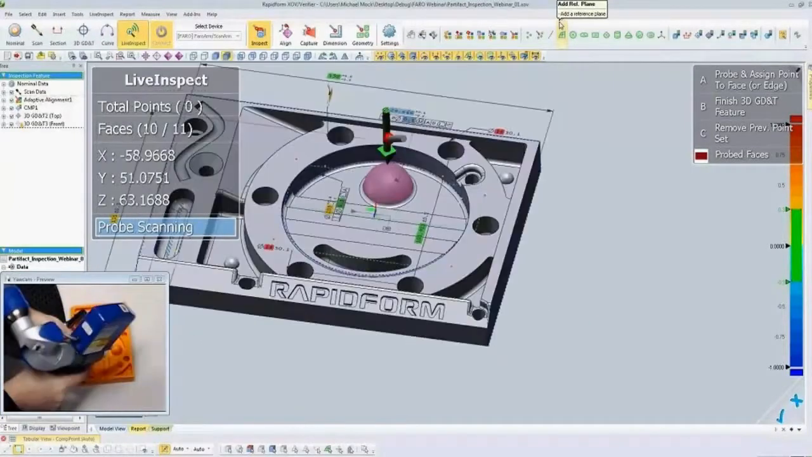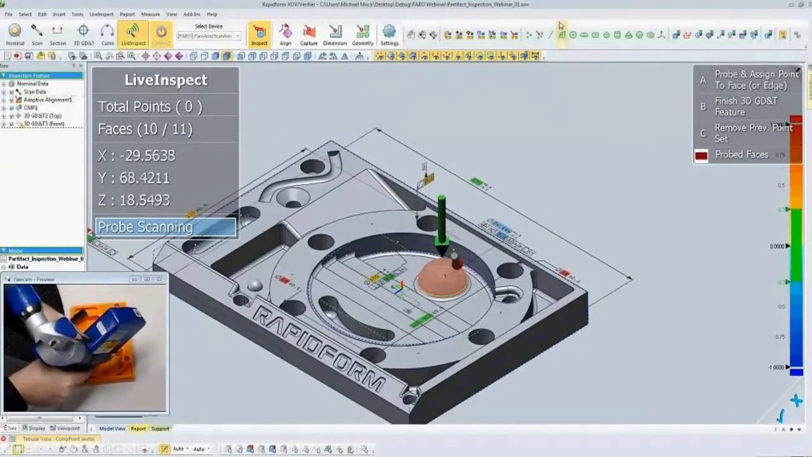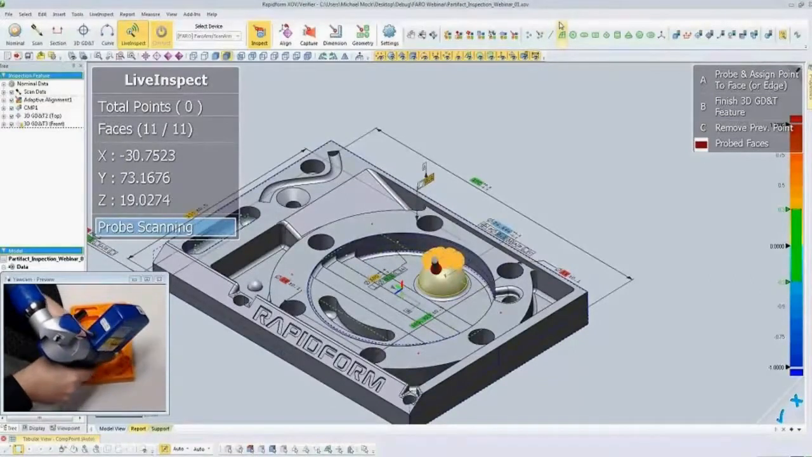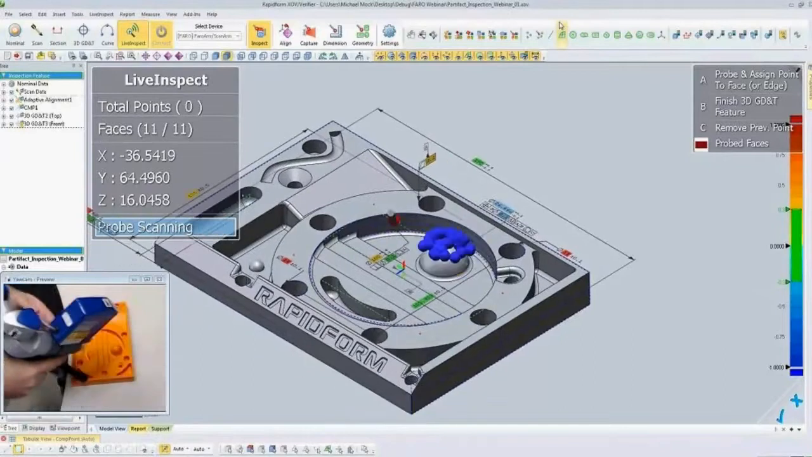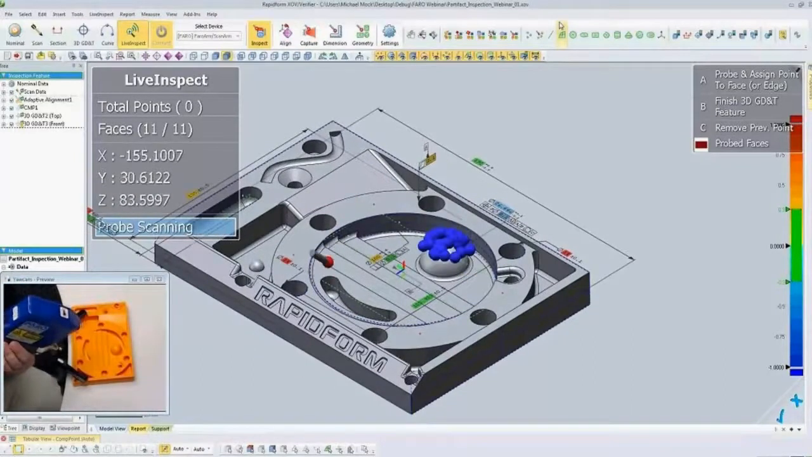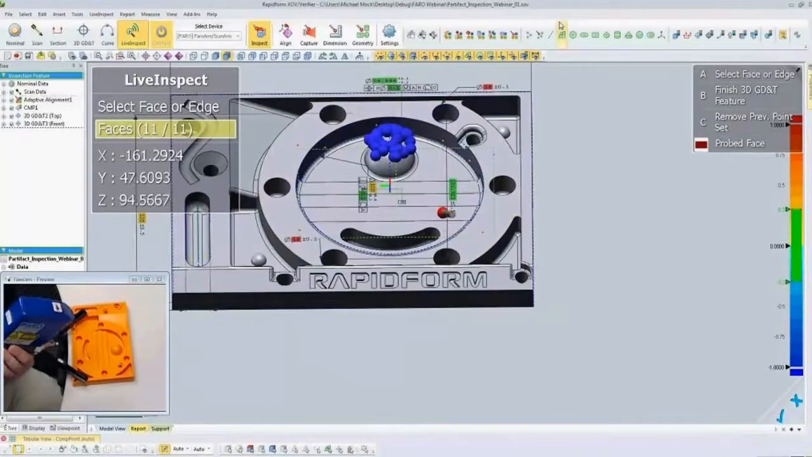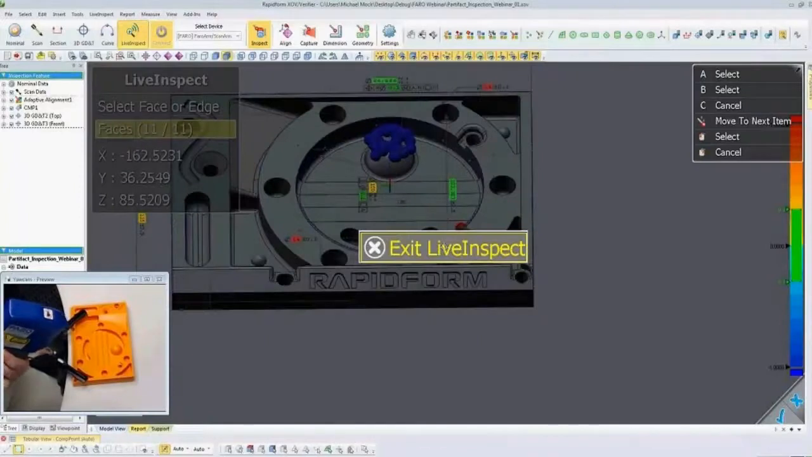So I'm going to come in, touch the face, and just hold down the button so I can take multiple points in the streaming fashion, and then just press the D key again to go back to single point measurement mode. So now in the upper left, you can see that I've measured 11 of 11 faces. If I press the red button, I can go ahead and choose Exit Live Inspect.